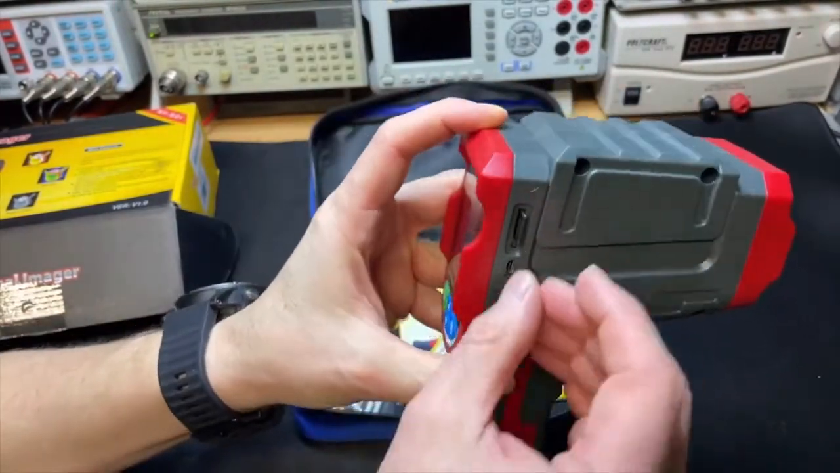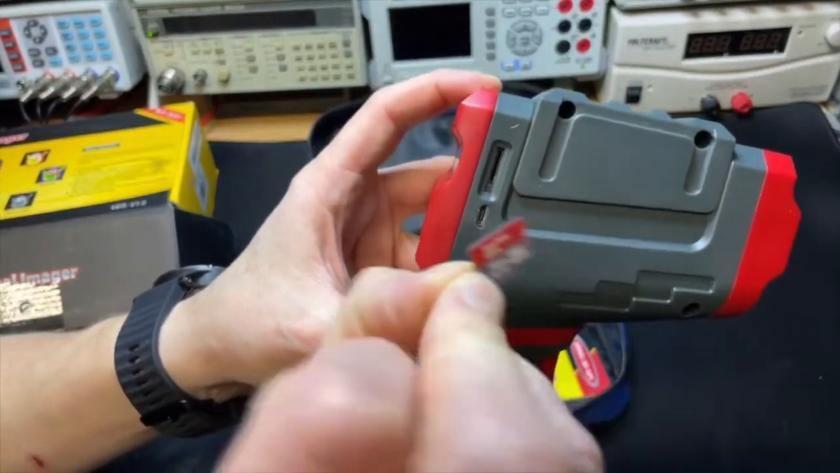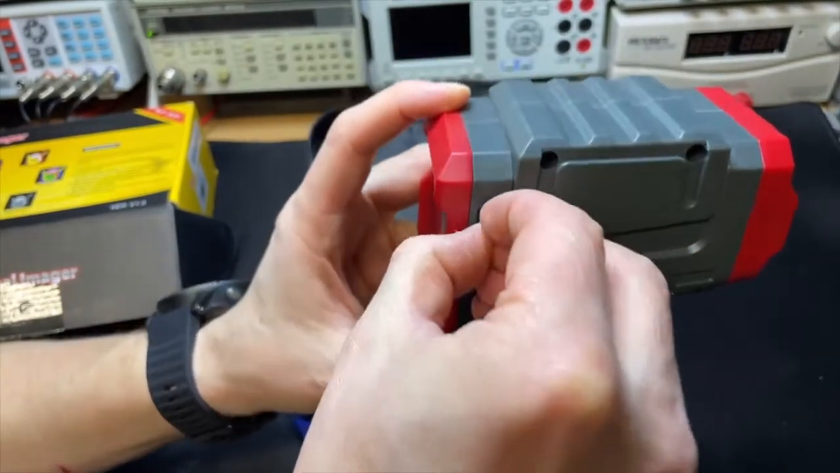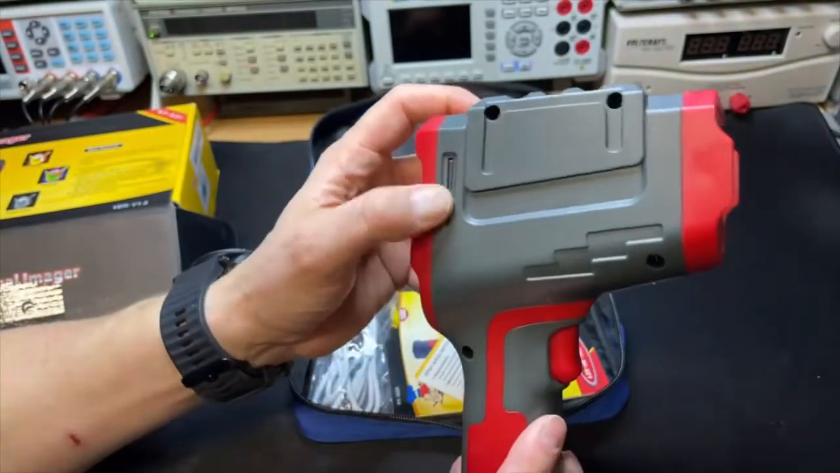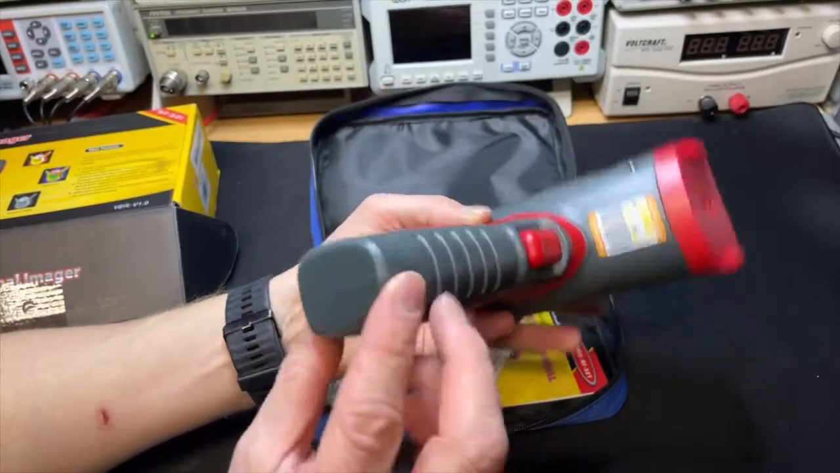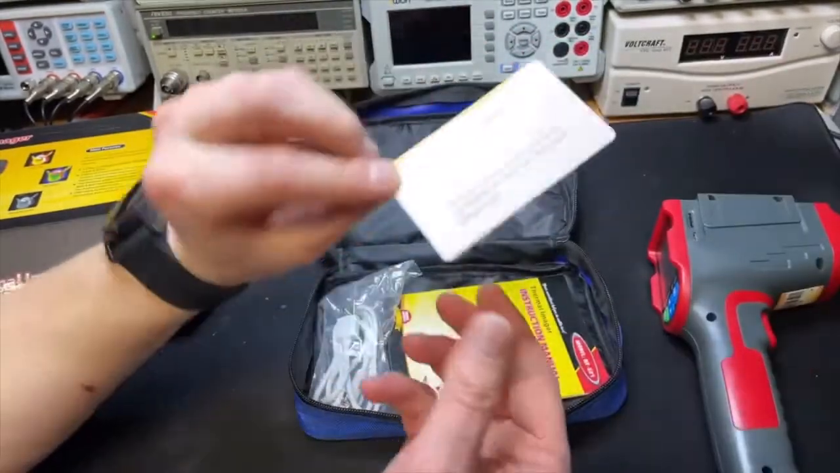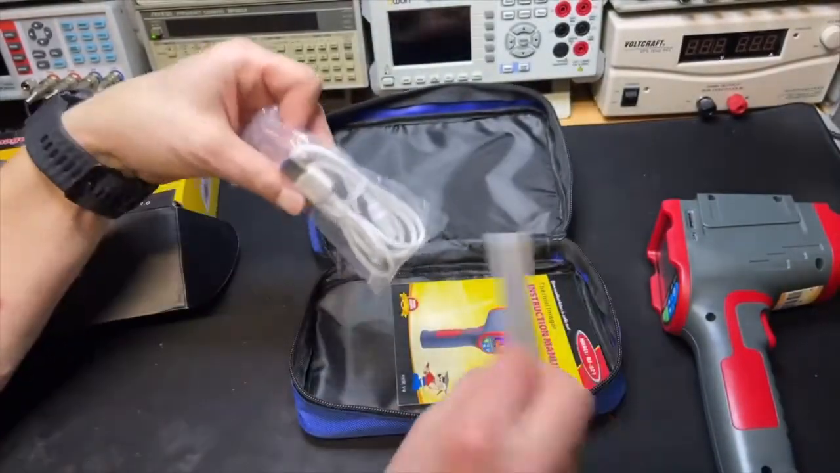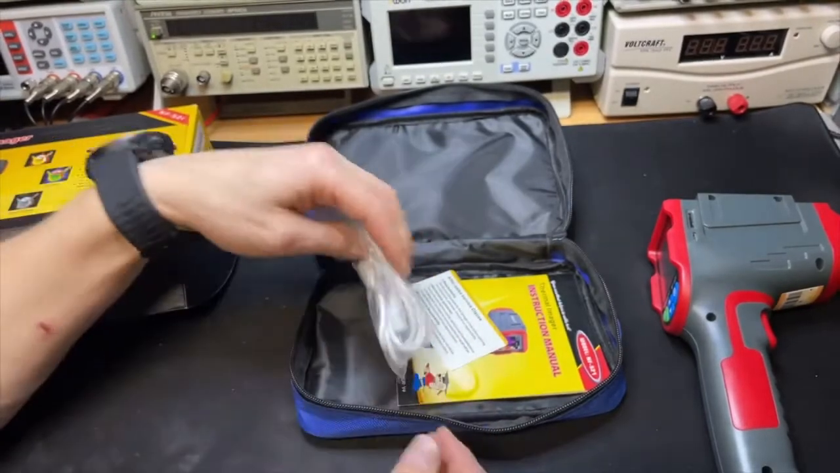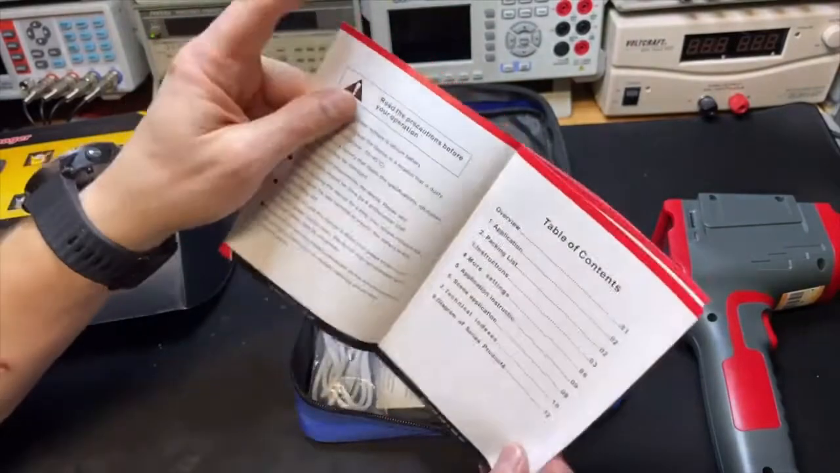SD card. Yes, it's even a proper one. How much is it? 16 GB they put even. Okay, thank you. USB, probably to charge and hopefully also to take out your photos. Sticker, oh, good. Quality control. USB to charge. And the manual in English. Look at that.